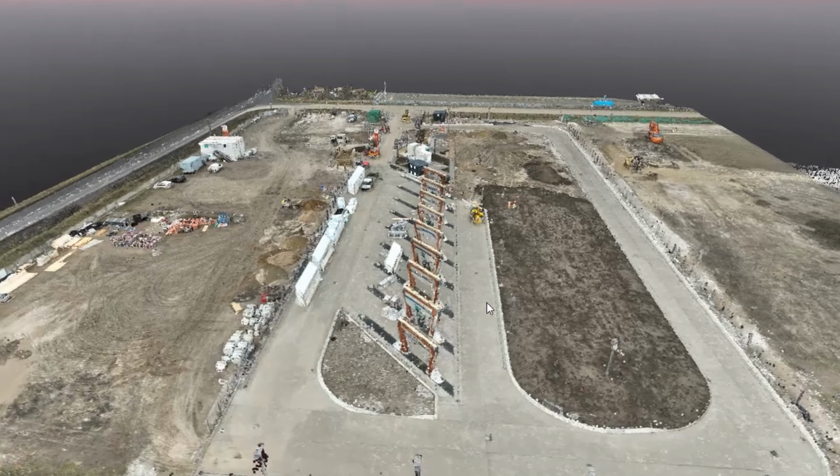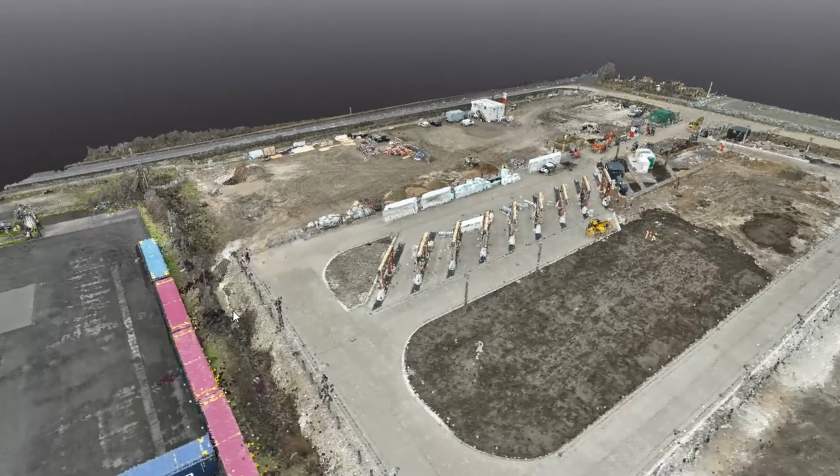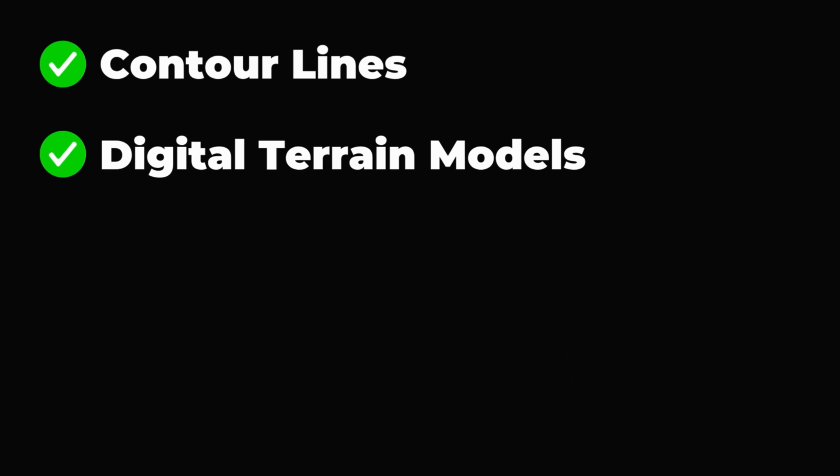Most drone surveys stop at the visuals. You've seen it: beautiful orthophotos, dense point clouds, flashy 3D meshes. But here's the thing. Clients don't care about pretty, they care about usable data. They need surfaces they can plug into their CAD or planning software, things like contour lines, digital terrain models, files they can build from. If you're not delivering that, you're just another drone vendor they can replace.